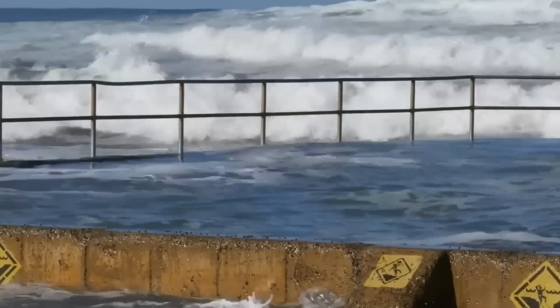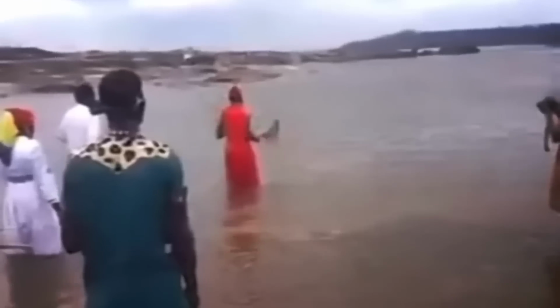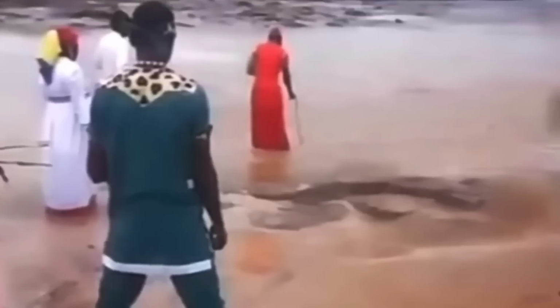All of a sudden, the water recedes super fast, and the bay is completely dry where others are standing. People freaked out and said that the shaman caused the water to shift, using some kind of divine power. But nothing was ever explained by anyone.